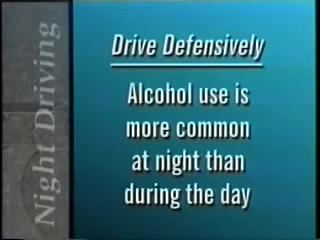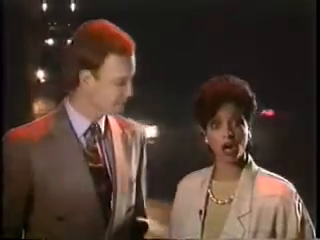So drive defensively. You know, someday, when night vision technology is incorporated into our cars, driving at night might not be such a challenge. But for now, doing the things we've learned about in this installment of Driving Safety is your best bet to increase your chances of avoiding accidents and other problems every time you drive at night.